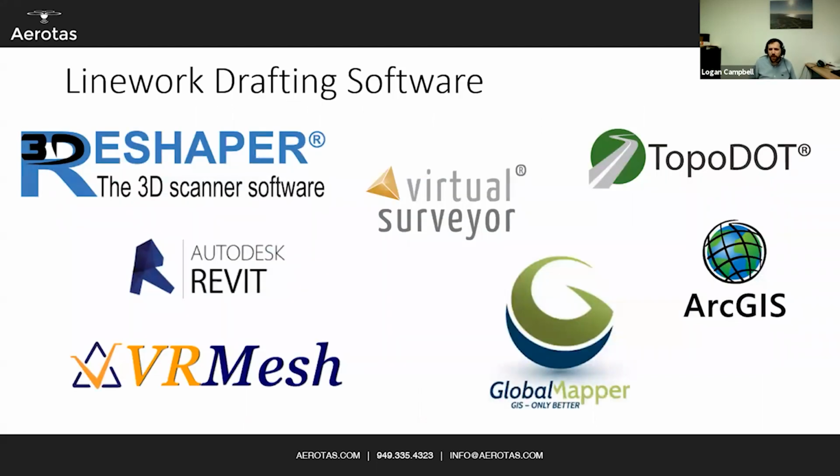Next up, we had questions about what software can you do line work drafting in? And like I said, the answer is a lot. A lot of softwares can do it. The problem is these are all very expensive. And to be honest, we haven't really found a favorite yet. We like Global Mapper and Virtual Surveyor and Revit all work.